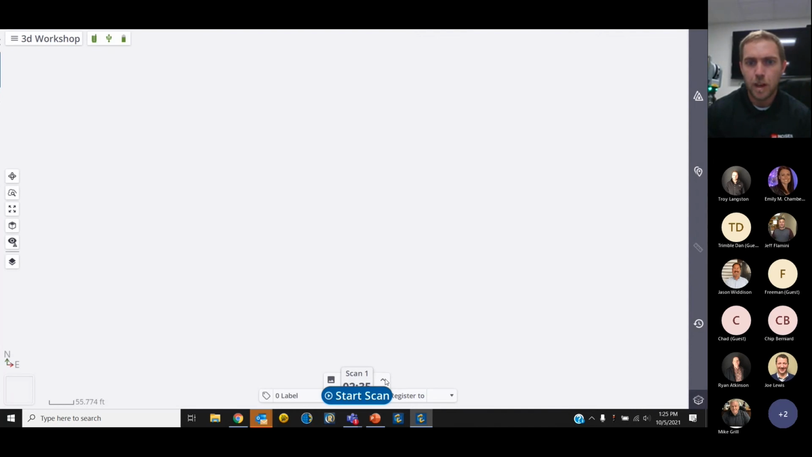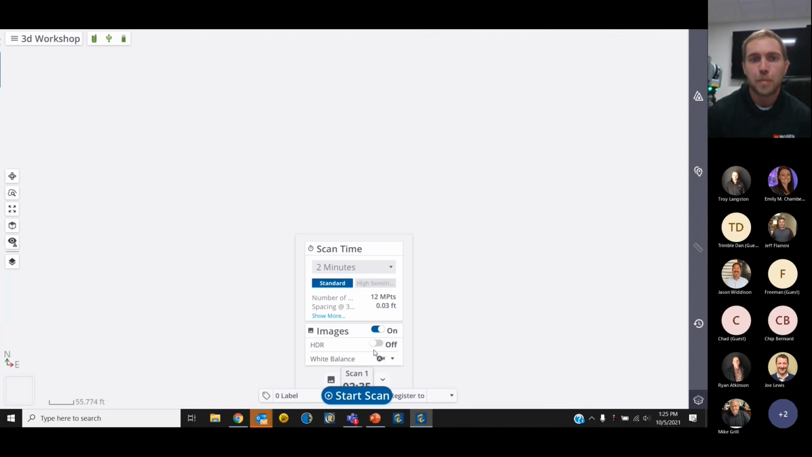Okay, on to the bottom of the screen. This is kind of where the meat happens with Perspective. It's really what you can do to alter your scans, get higher quality amounts of points. A lot of good information here. So for today's purposes, we're just going to be doing 2-minute scans. This scanner does have the ability to go 2, 4, 7, or 15 minutes. One thing you will notice when we do a 2-minute scan is we don't have the ability to do a high sensitivity scan.